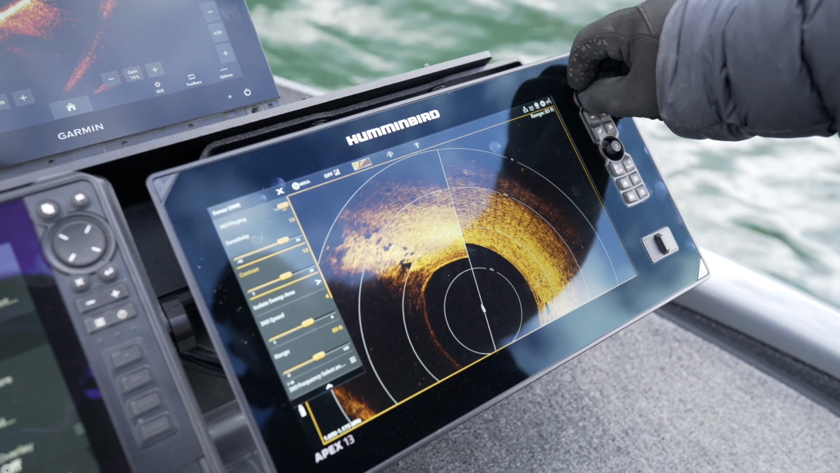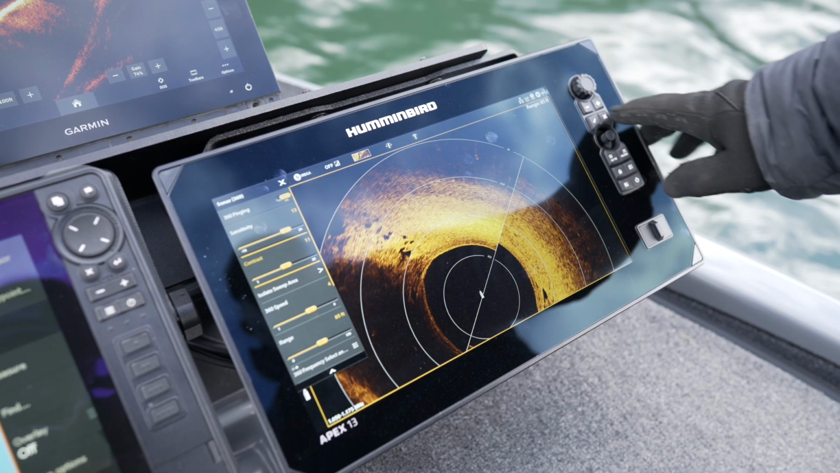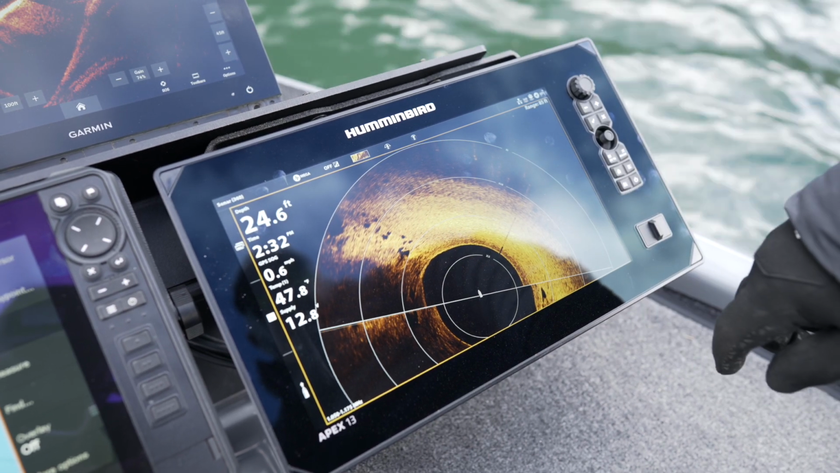So right now my contrast is a little dark, so I'm gonna back it down so we can lighten up the screen. You see these dark images right here? This is stumps. We're shooting kind of up towards the bank, but you can see the white dots will appear if there's fish over here.